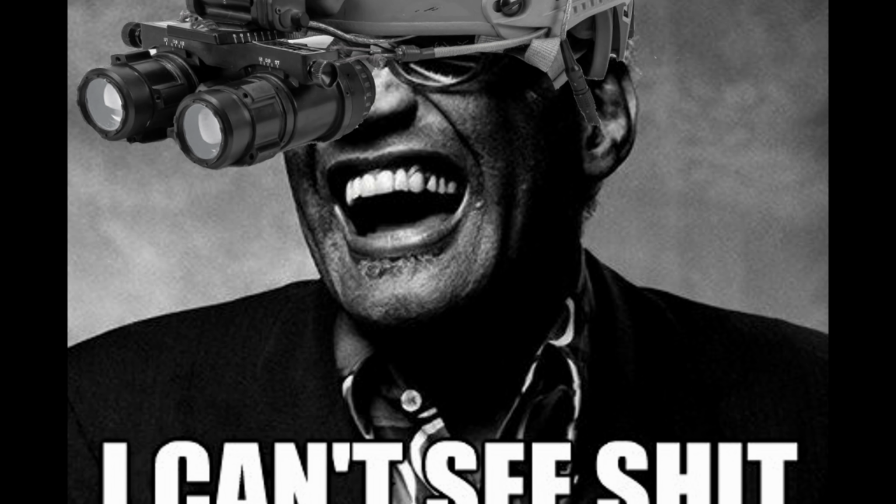The depth of field for thermal is 100% reliant on ambient heat. If you're in, let's say, an abandoned school where it's cold, dark, and there's no ambient heat, you're not going to have any depth of field. Everything will be a nice dark mess of shapes that you can't really pick out, and you're definitely going to not do what I did, run into walls and barriers that are in front of you.